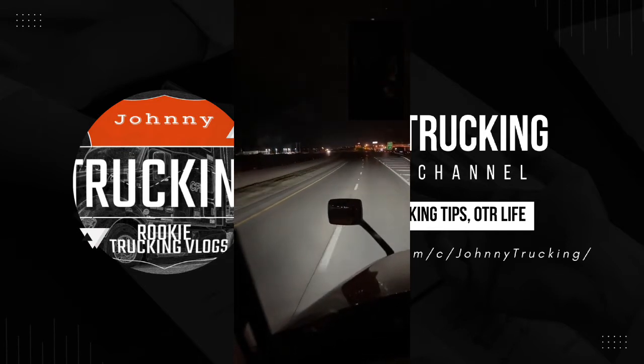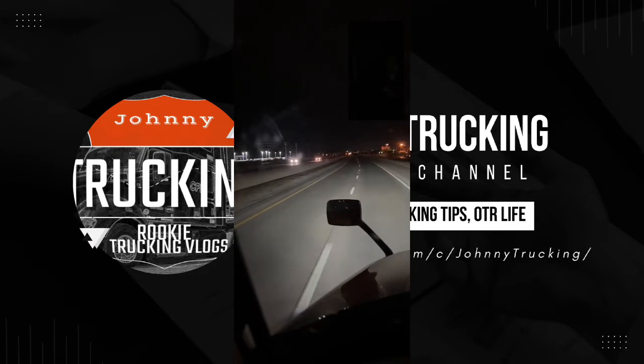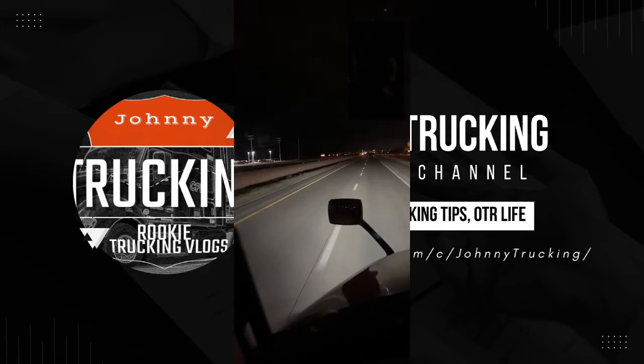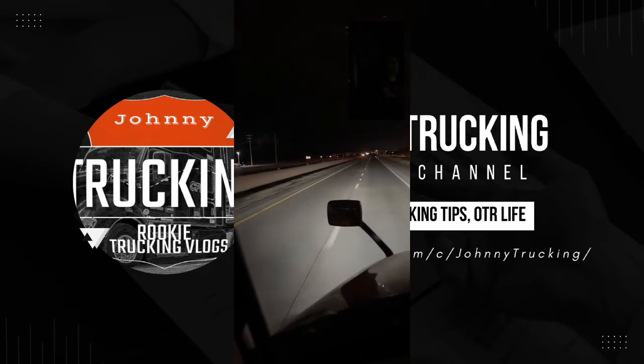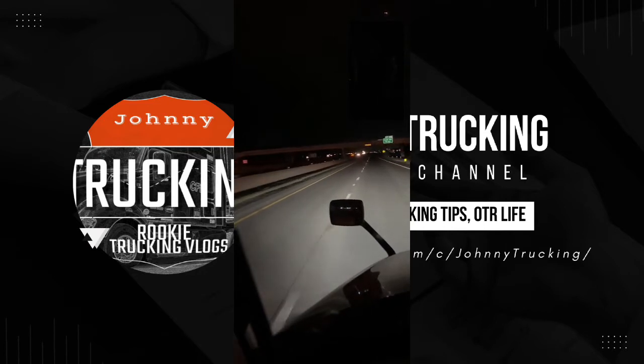Figured I'll just do something here to help get the time through. It's about 3:30 in the morning right now. One of the nicest parts about driving at night is you get a lot of this, where it's pretty clear, not any traffic. This is I-35 north, just slightly north of Dallas at this point, about to get into Oklahoma pretty soon.